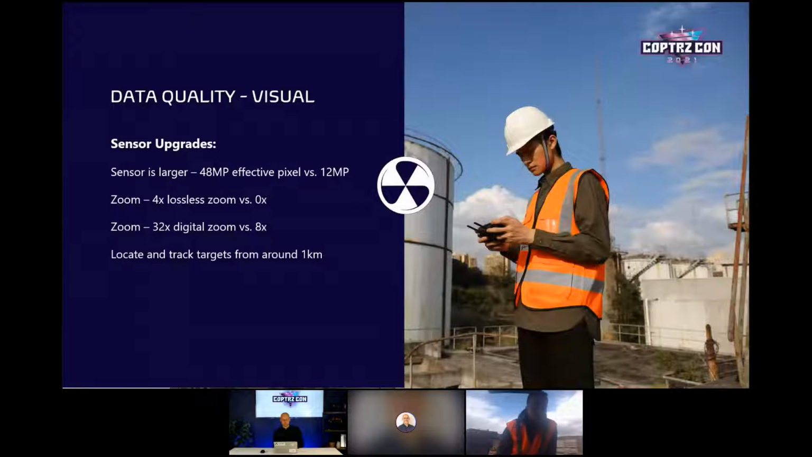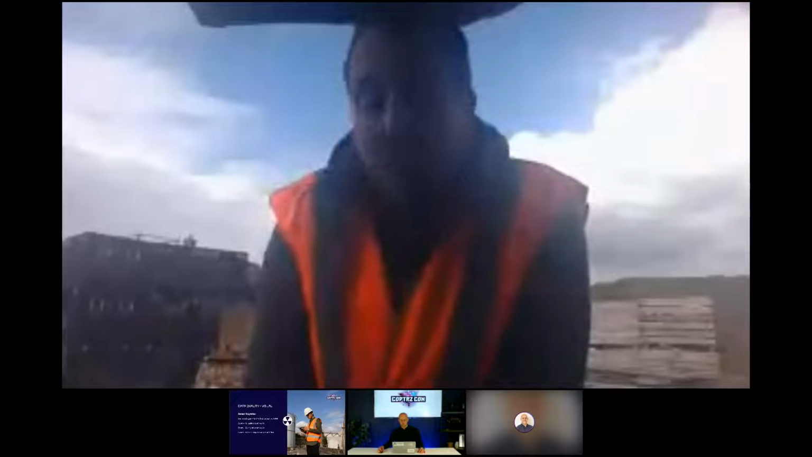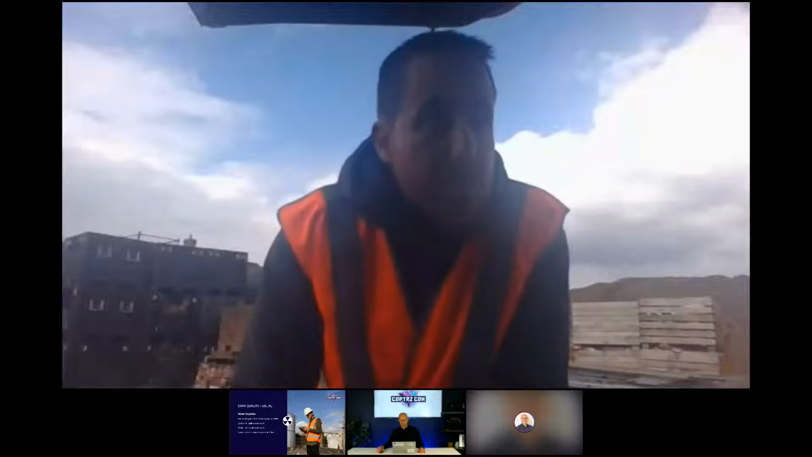But actually, this is not a mapping tool. It's not a photography tool. It's an inspection tool and search and rescue. That's where I see this market. So by having auto settings, it just takes one more thing away from the pilot to worry about. And in good light, they're pretty good. The settings are absolutely fine.